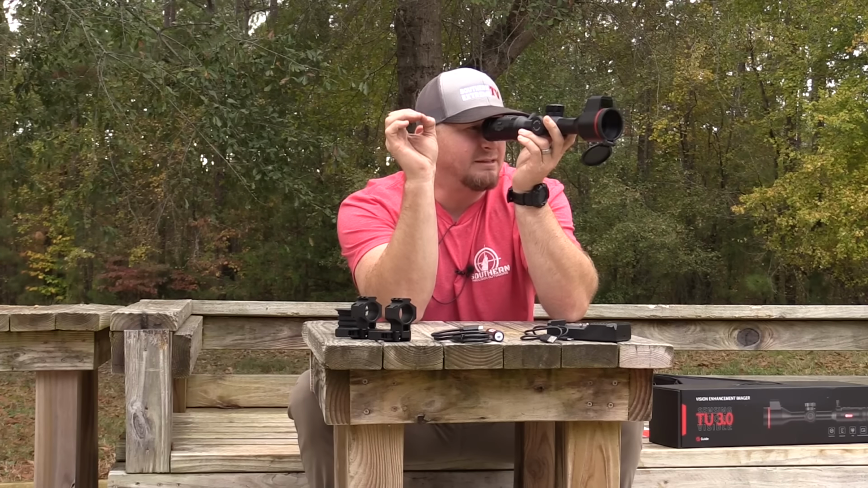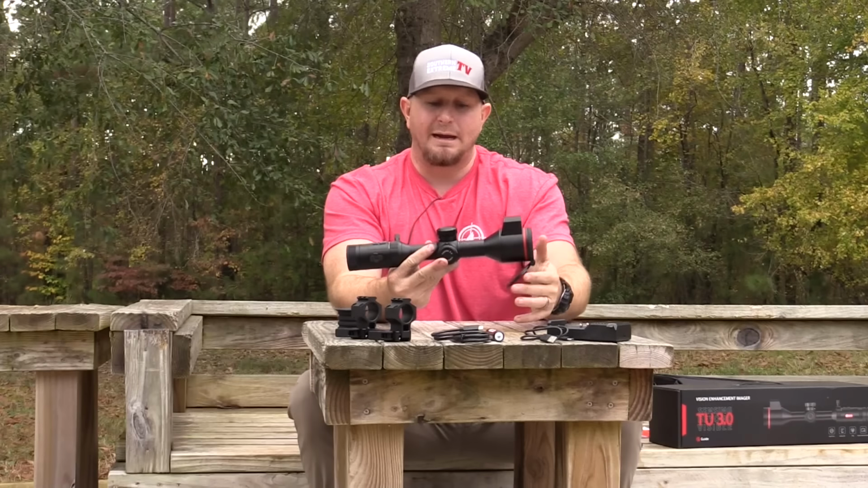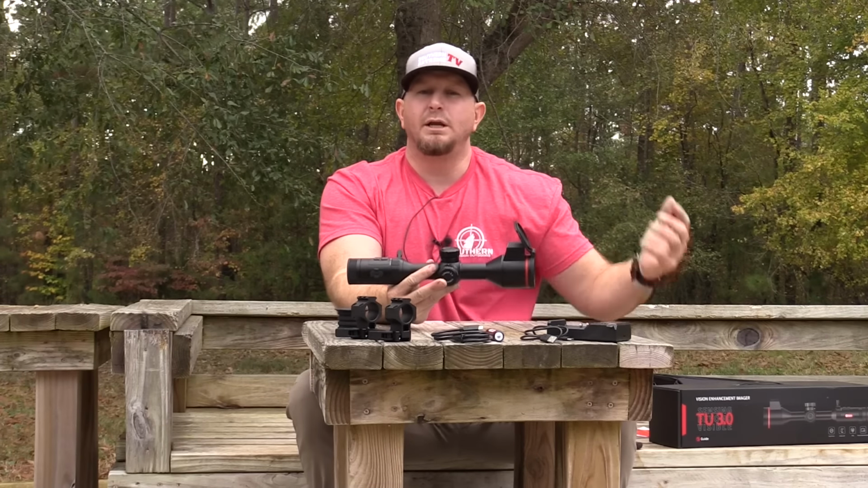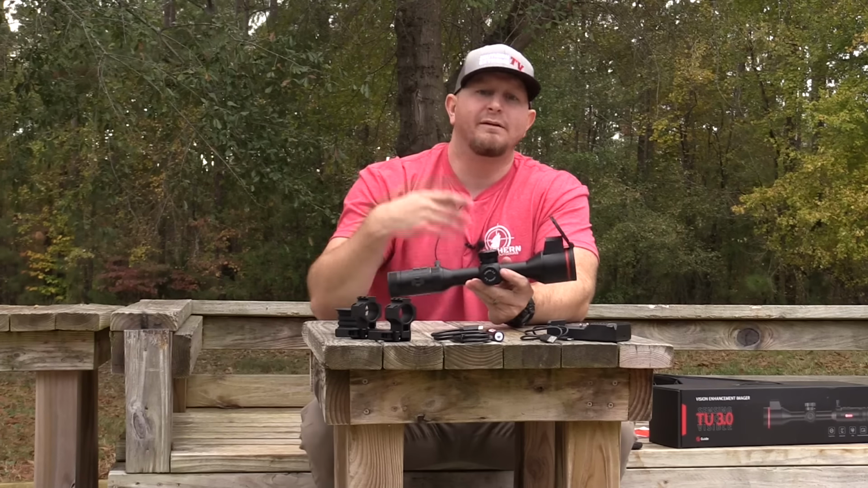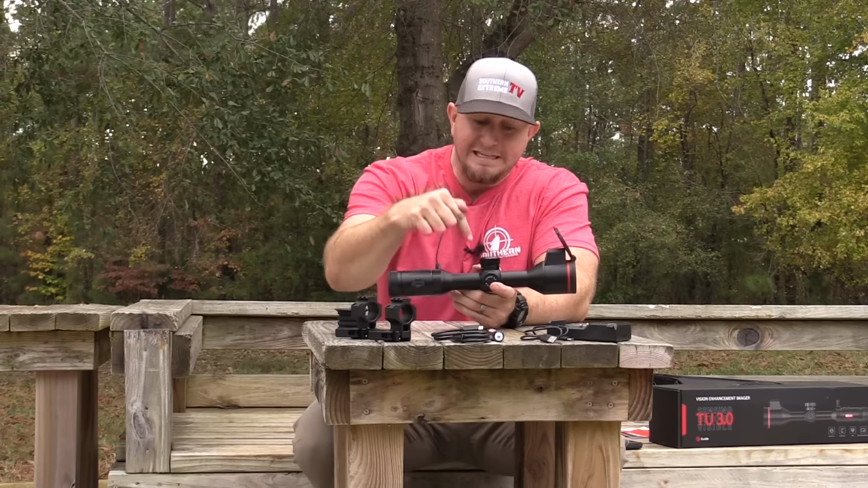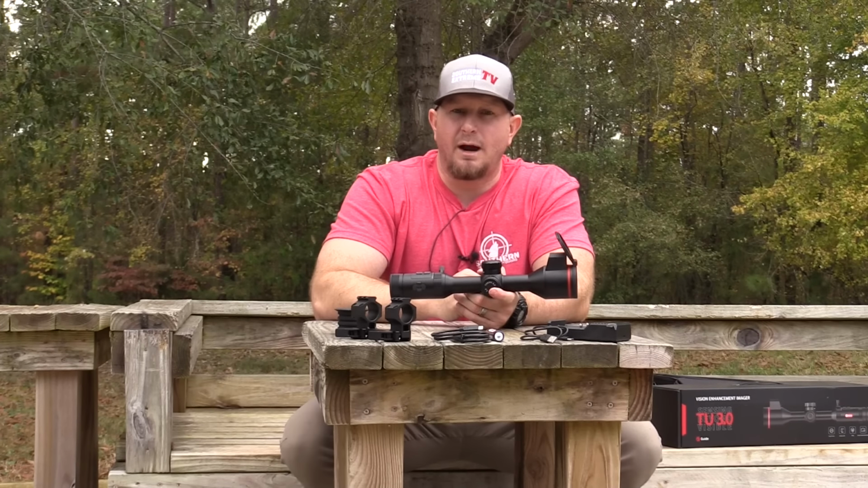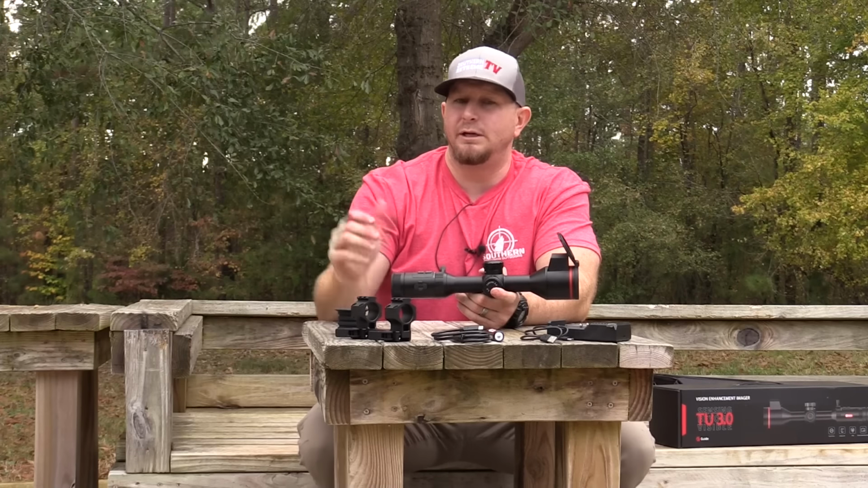And the reason that I think that's a big deal is maybe you're somebody who's getting into thermal nighttime hunting, and you always hear people talking about having backup scopes, having buddy scopes, having a scope that you're using for a scanner as well. This right here would be a fantastic way to do that, because let's say that you get this optic, and let's say that you wanted to upgrade 3 years down the road.